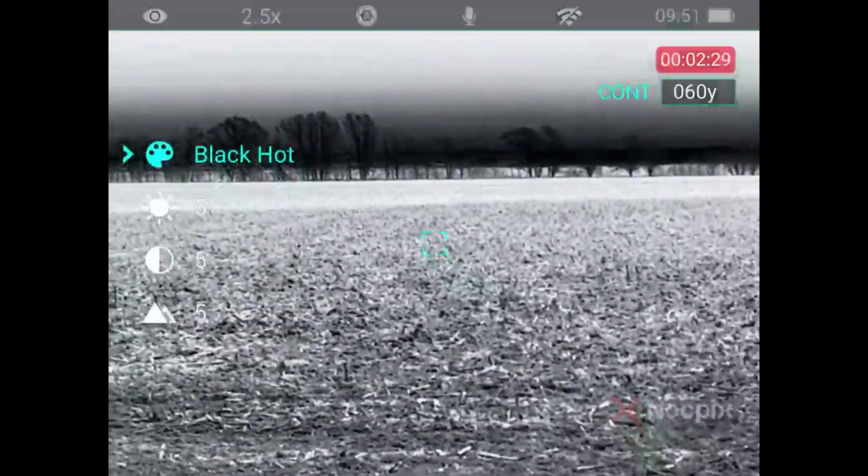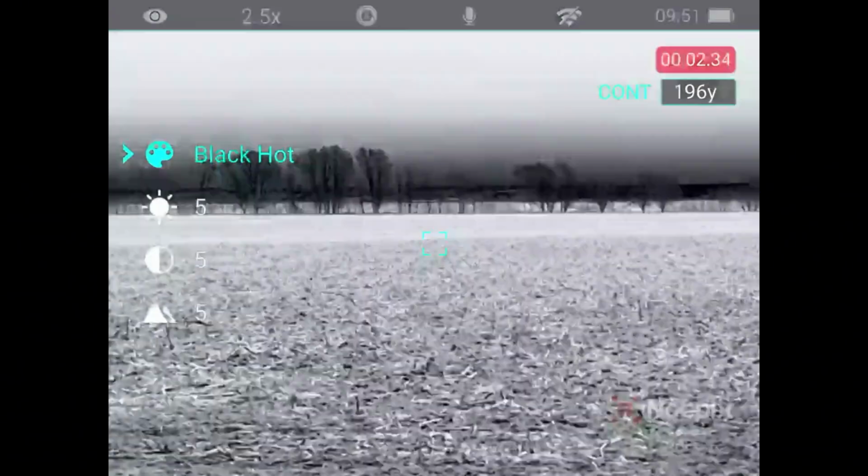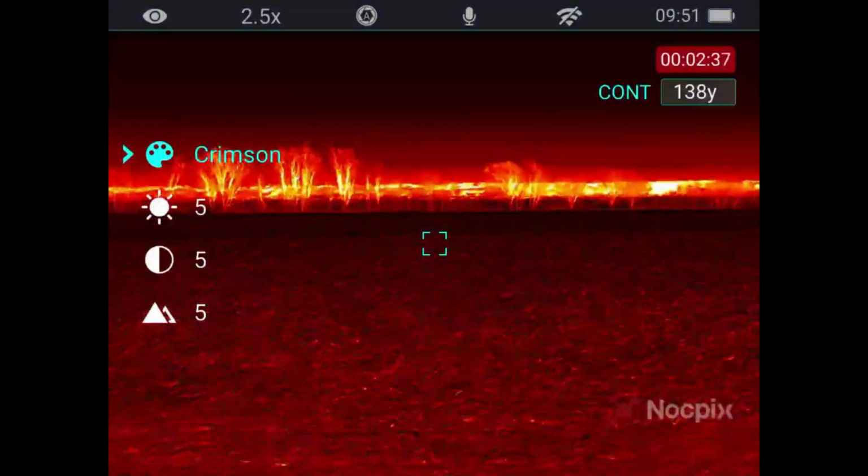But yeah, just going through the color patterns here again. A lot of different options, as I mentioned before. White hot's kind of my go-to.